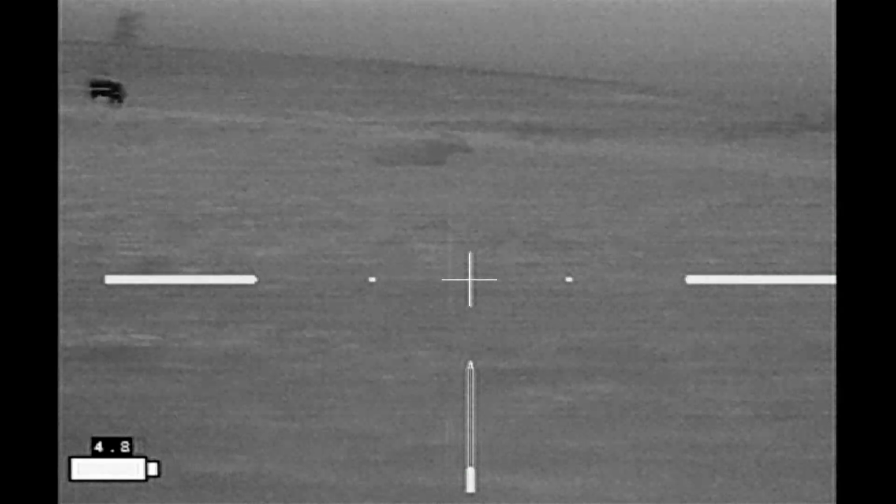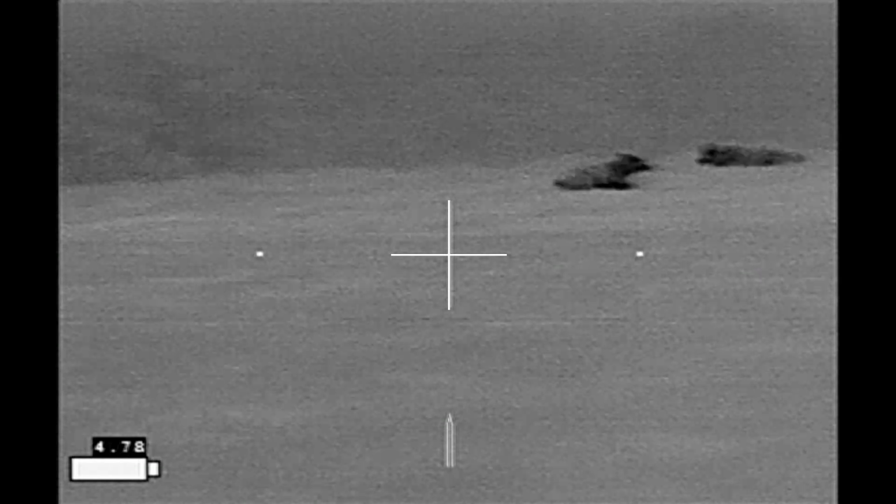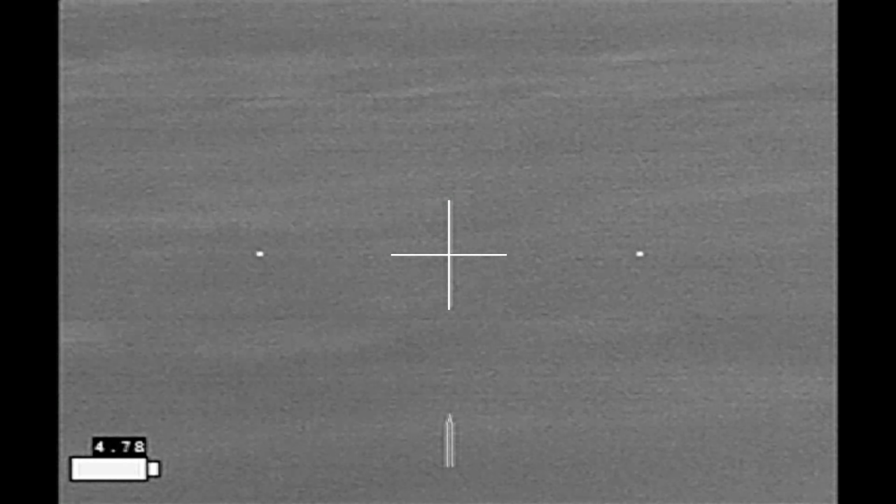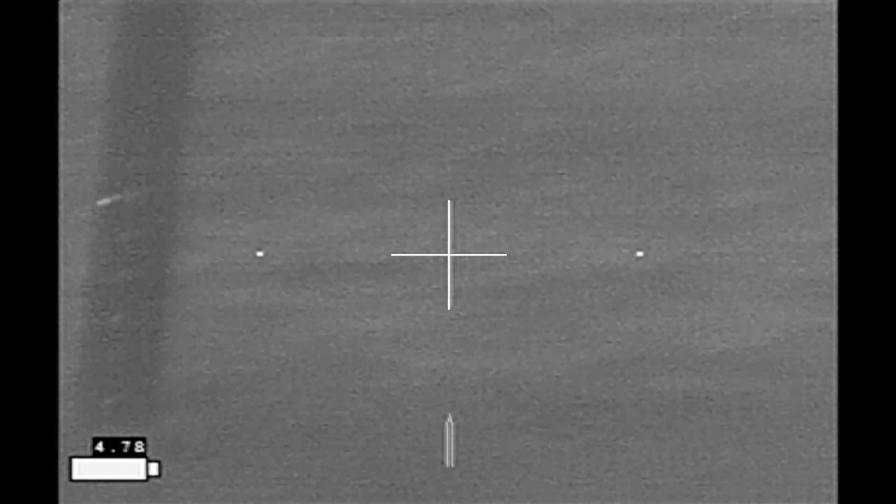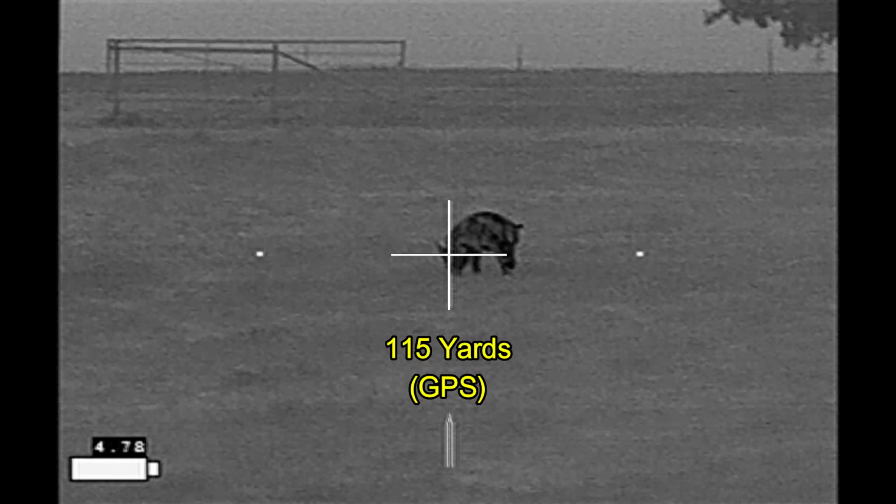Now that last hog is the one that was in front, and it's the one most detached from these other hogs and farthest away from the cattle. And so I've moved up to a position right here where I can get a clean shot at that one hog without a horizon being a problem and without any cattle being a problem. Low-hanging fruit, but I'll take it.